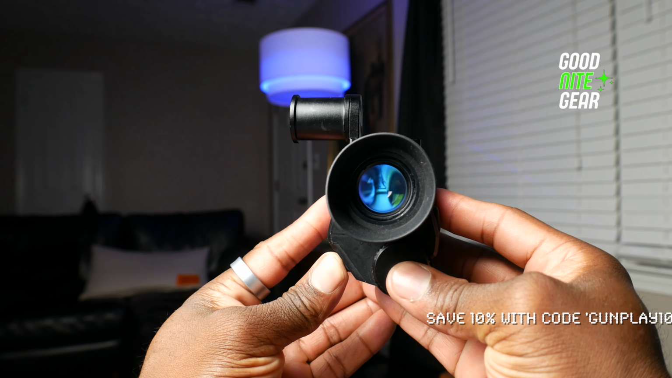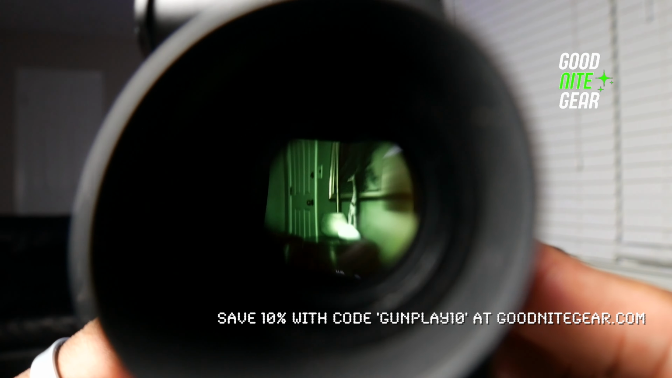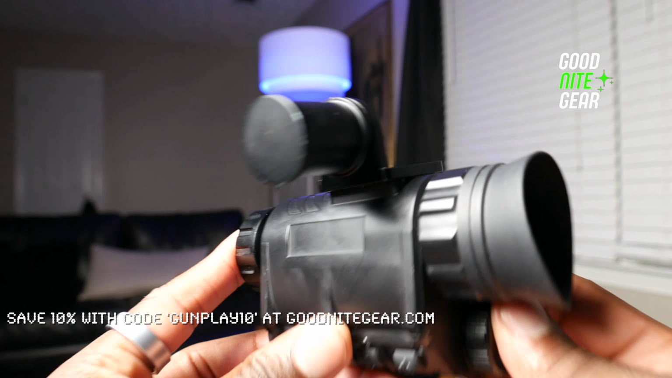But when I picked up the NVG30, I thought to myself that that would also be a great alternate use case, right? Using it as a night vision camera to capture content for you guys. And so I figured I'd try to stretch its legs and see what it could do in that capacity, right? And so I'll say right now, before we go any further in the video, all of the content that you're gonna see following this is shot directly on the NVG30.